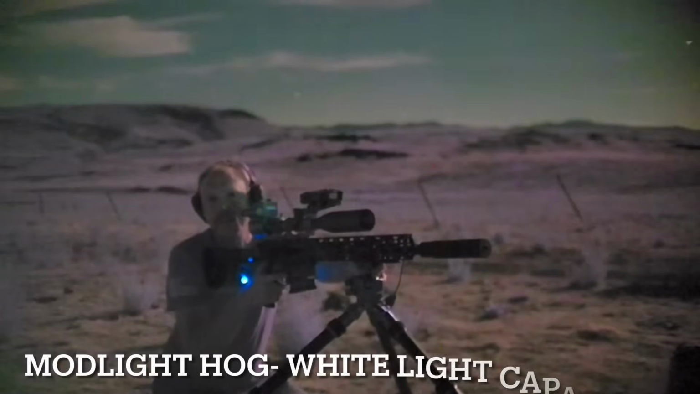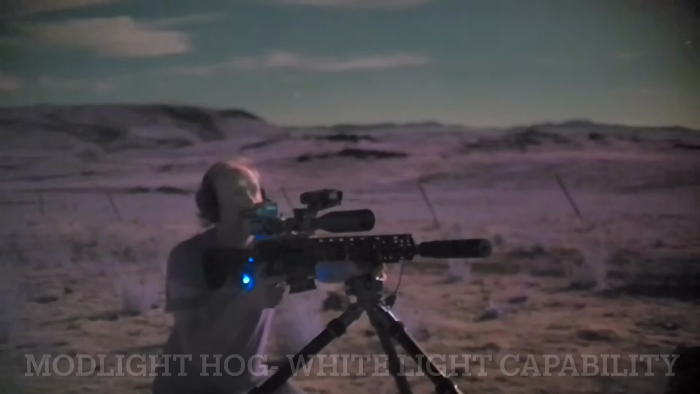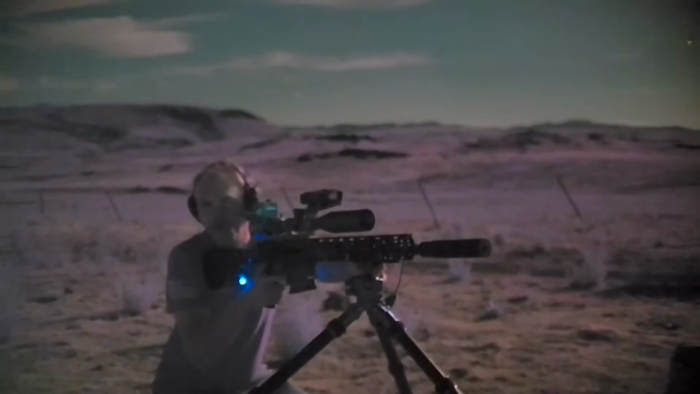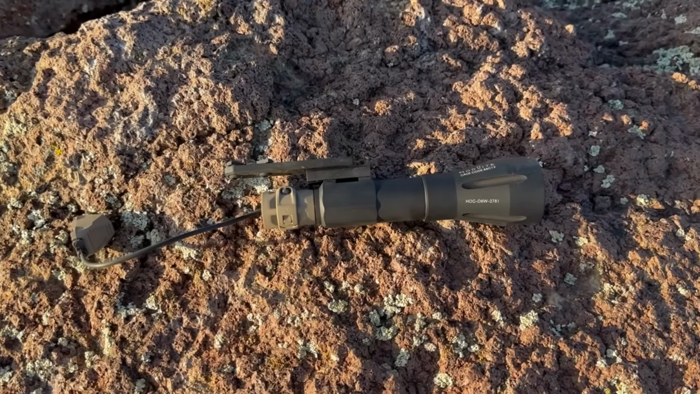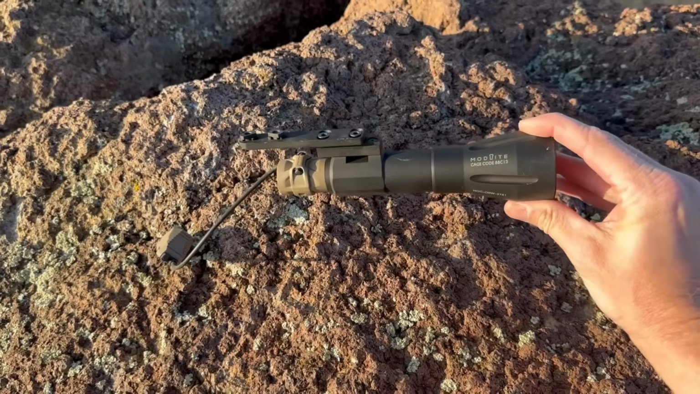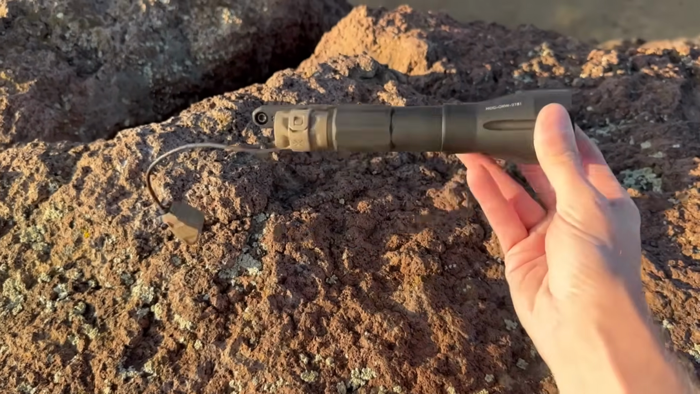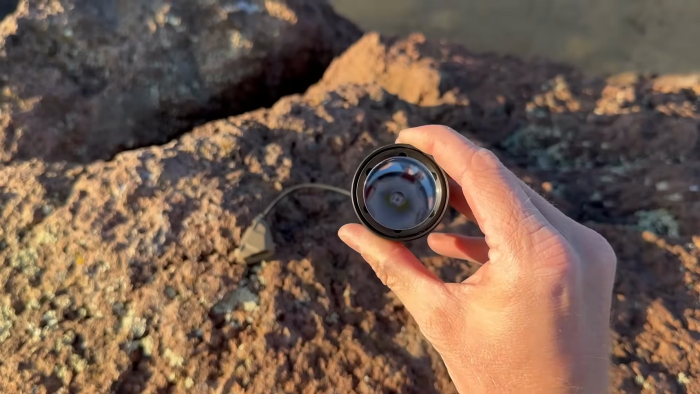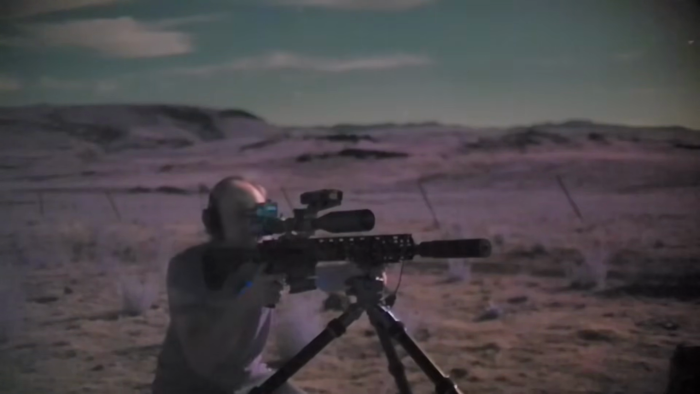So one of the questions I've received is how far can you shoot with a white light? With that, I actually just recently got hooked up with the boys over at Modlight, and they sent out the HOG rifle light, which is on the left-hand side of my rifle. I've set up my full-size IPSC out there. Unfortunately, I don't think the scope mate is actually going to record the image, even though I have the light downrange. I think it's going to be too dark in the scope for the scope mate, but we'll give it a go, and I'll talk you through it.